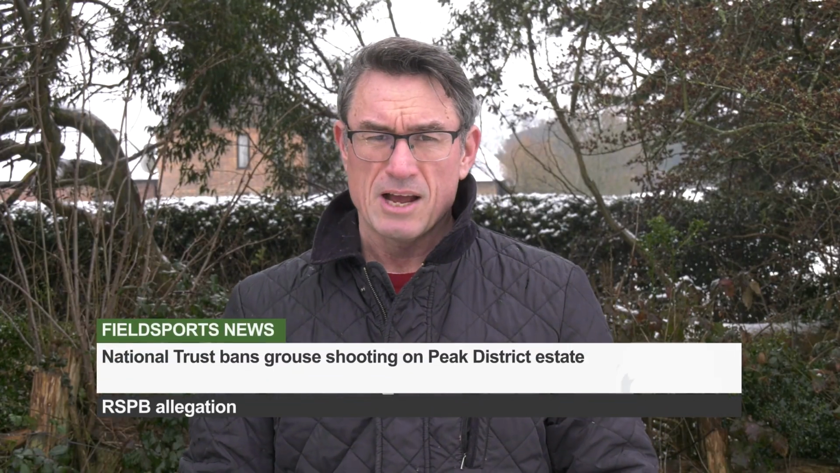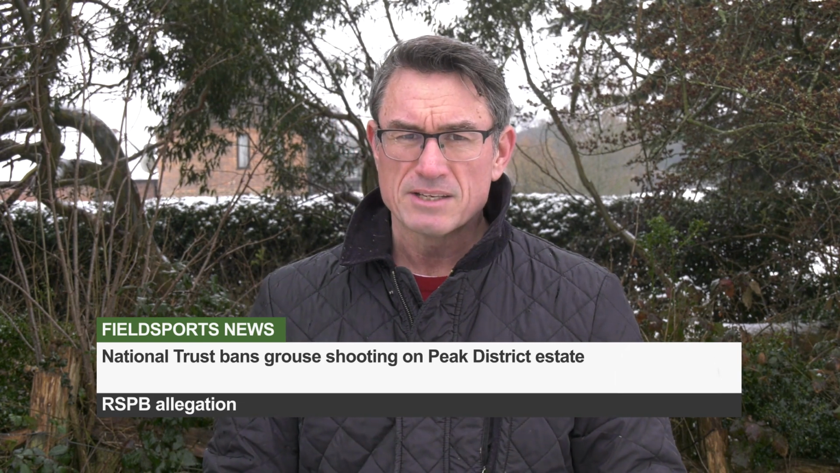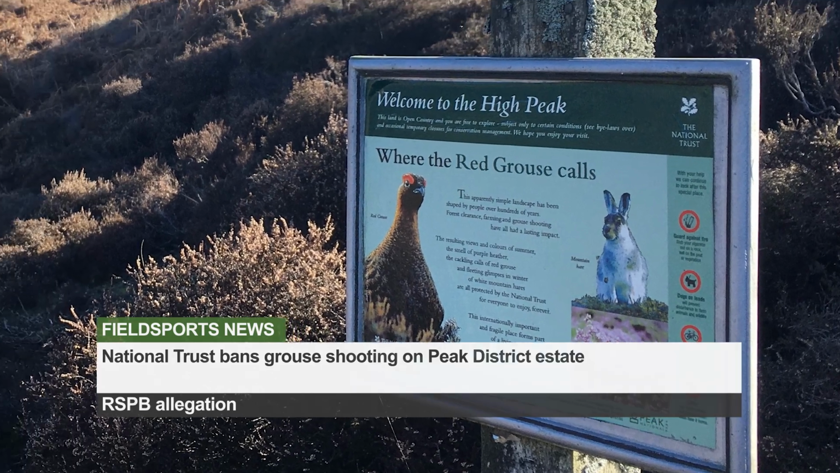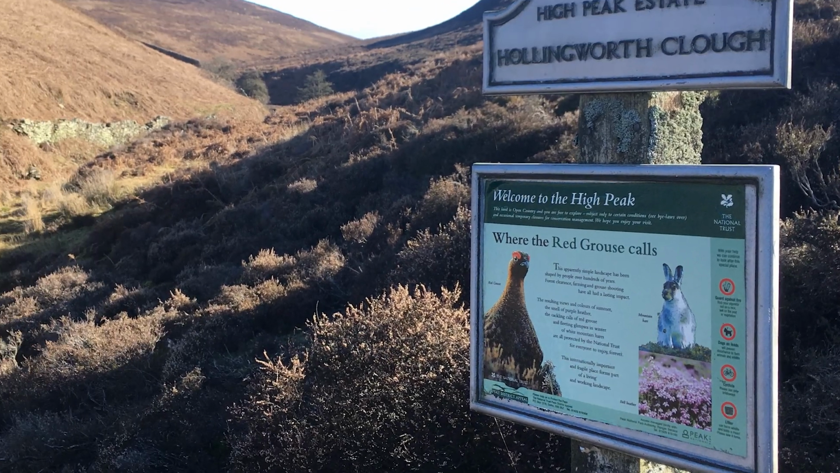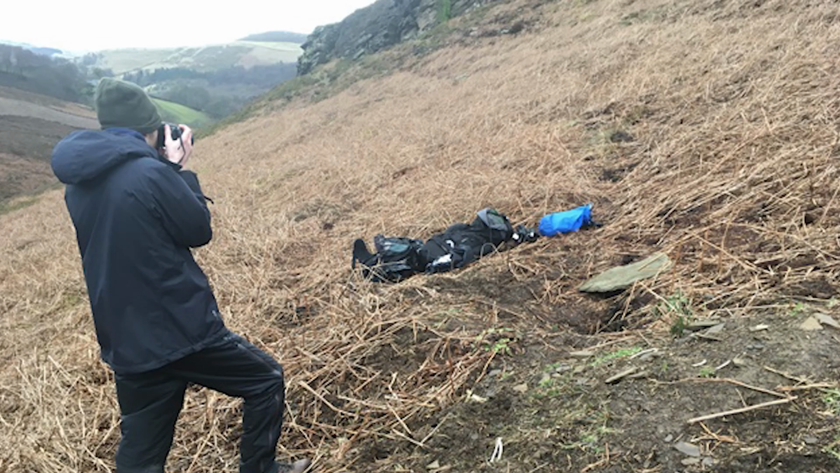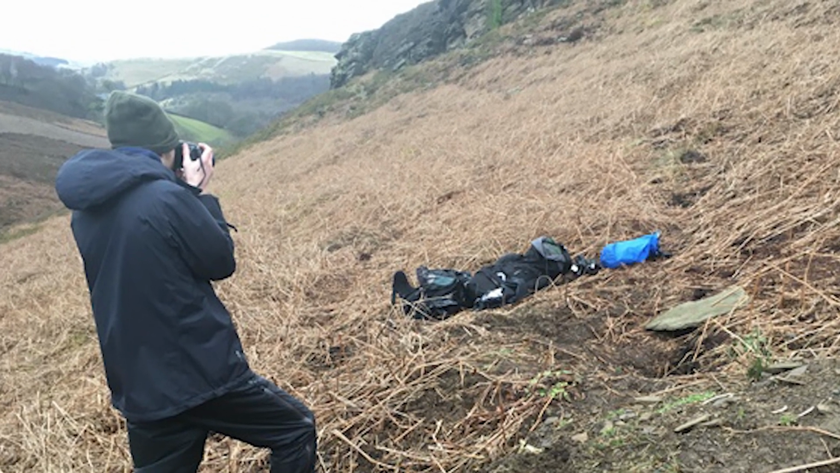The National Trust has announced it's banning grouse shooting on 1,600 acres of its land in the Peak District. It has not renewed the tenancy at the Park Hall estate near Glossop. The charity says it has concerns over its shooting tenant's management techniques and that the aims of the shoot tenant did not align with the National Trust's ambitions for the nature, beauty and history of the Peak District.